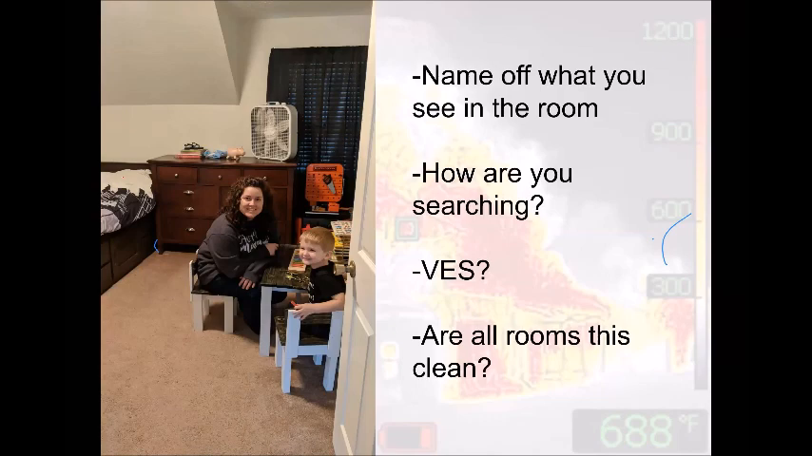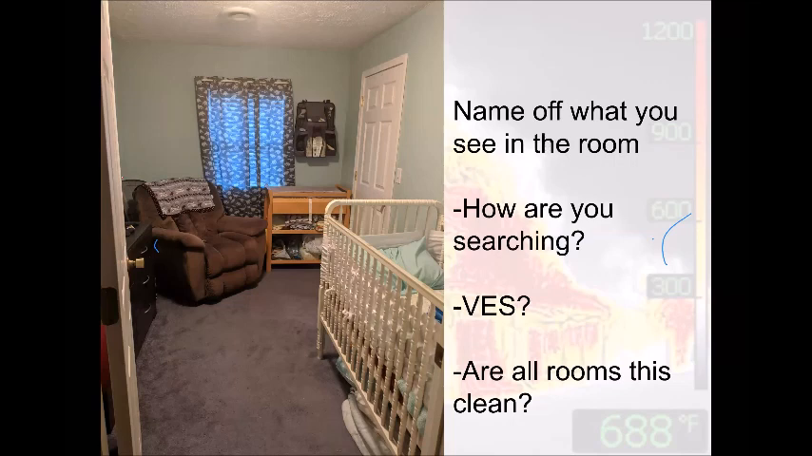Rooms ain't always like this. College kids, bad part of town, things like that. So we still have to search, because you might miss them because they're underneath a blanket or something crazy like that. Did I see the crib right away? Did I see the changing station? Those types of things.